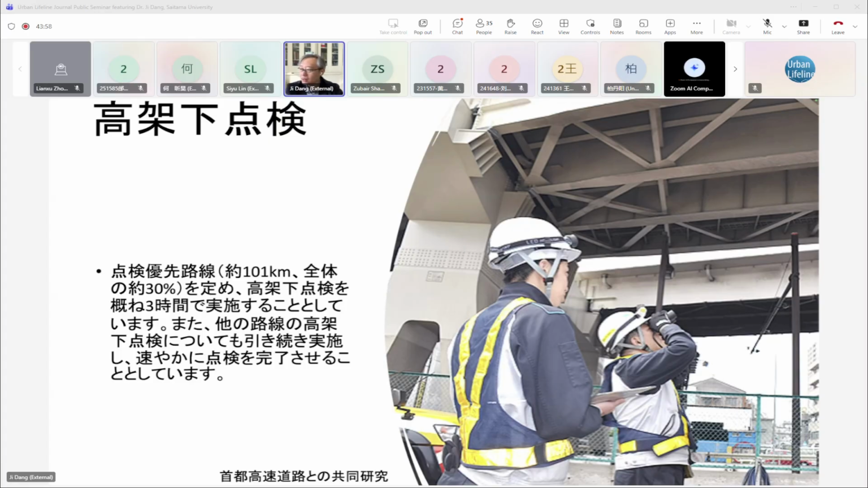Is there any damage or abnormality happening there? This is quite based on the skill and the judgment of the engineer, and it is quite difficult to do a quantitative evaluation or on-site survey because at that time it is quite an emergency.